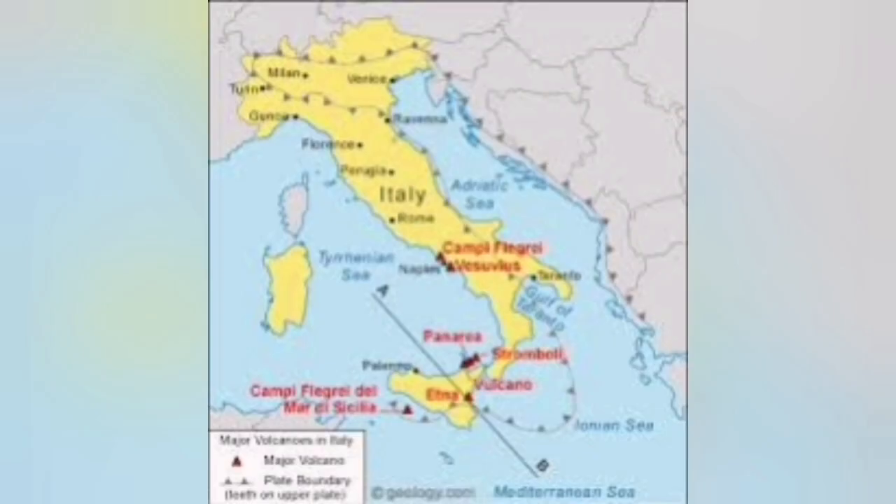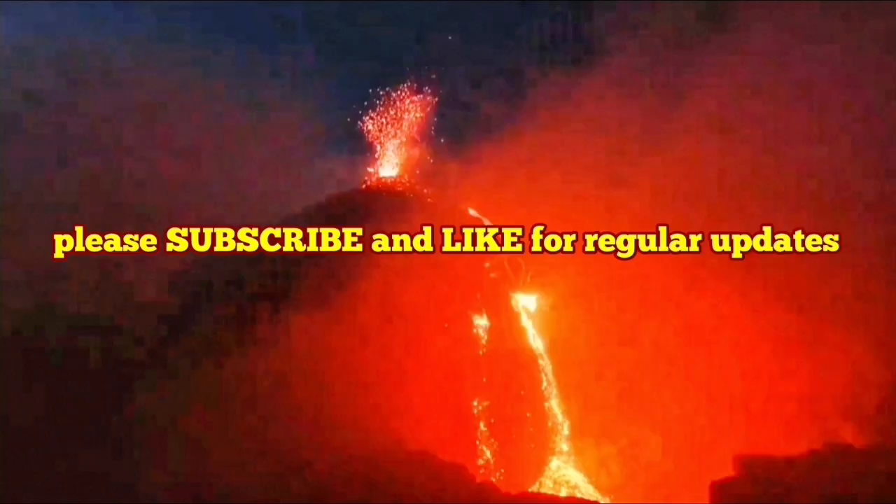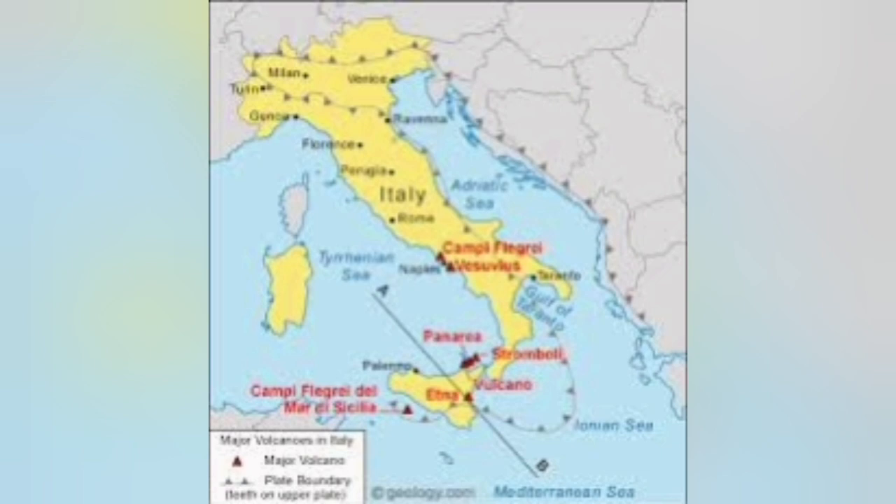This is a subduction creating this. This is the African plate. Of course, we can see an Ionian slab, that's an oceanic crust, going underneath the Eurasian plate, part of which is there as the Italian peninsula. And when it goes down, it melts and comes back like a pimple to the surface as these volcanoes.